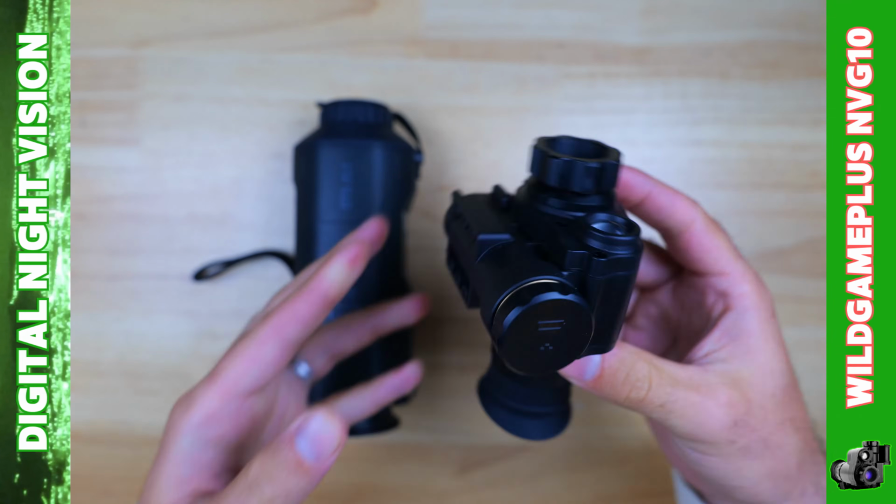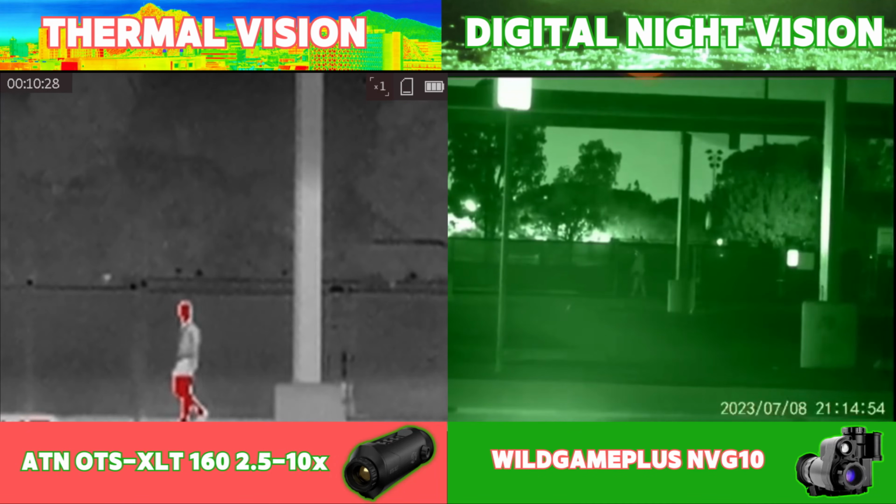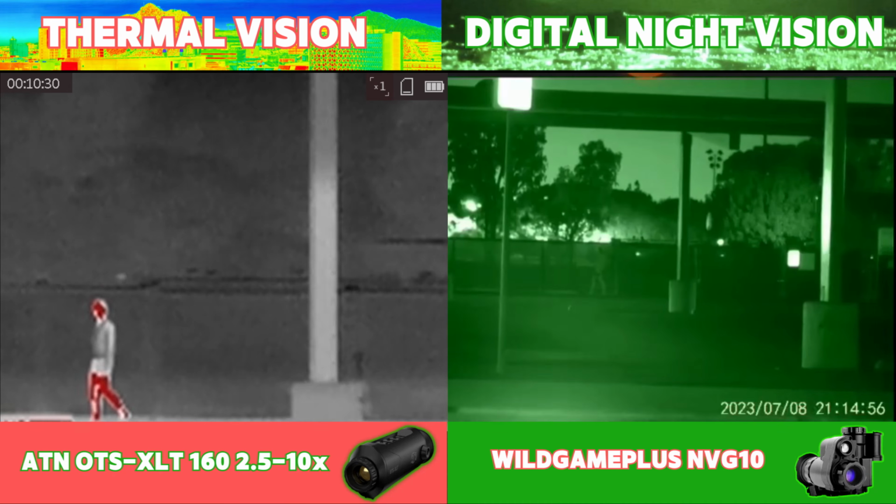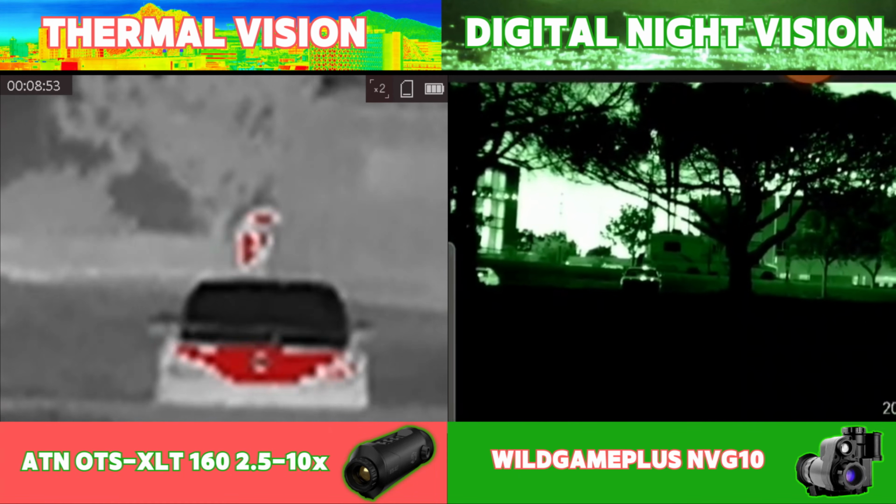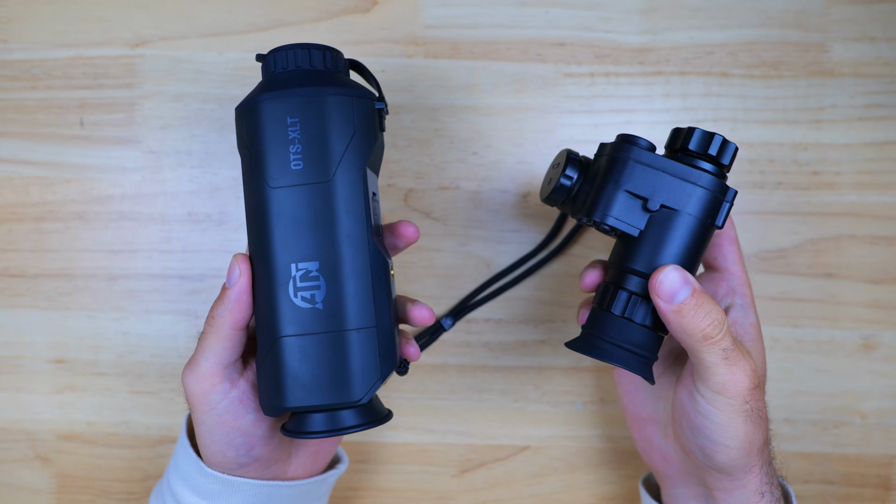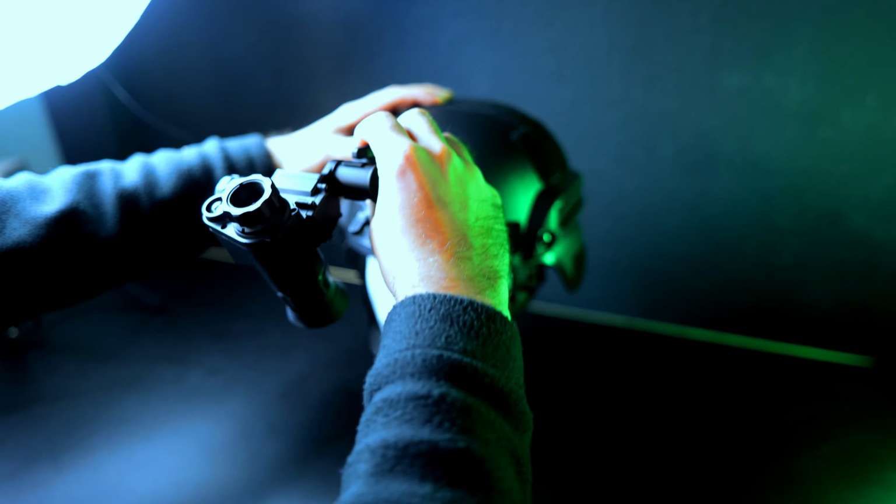Both of these are leaders in the budget category, and together they can help you identify potential threats at great distances and better observe your immediate and up-close surroundings, giving you the edge over anyone else who isn't using thermal or IR night vision. Both of these devices are compact and designed to be held with one hand, and the NVG10 can also be mounted to a helmet for hands-free use.